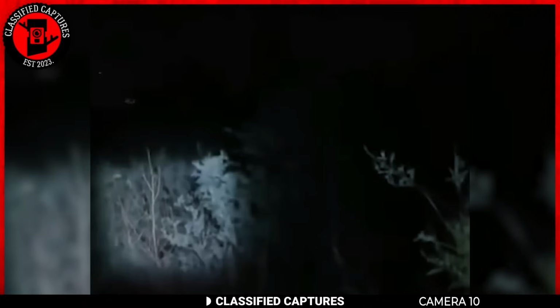Late-night adventurers embarked on an evening excursion with the intention of exploring an abandoned sewer deep within the heart of the forest. However, their adventure took an unexpected turn. Upon reaching the entrance of the sewer, they were greeted by a truly perplexing sight. Standing at the gate that guarded the entrance was a strange creature.